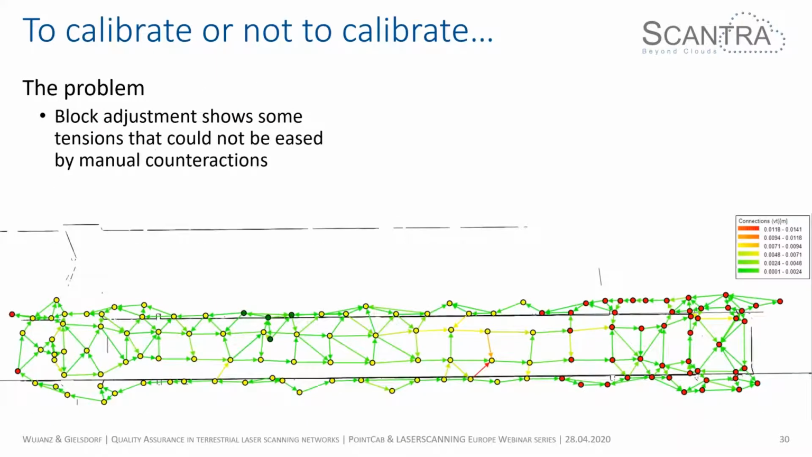But what he told us was, look, I'm running the block adjustment, and I see some tensions. You can see the largest tension here is a centimeter, and there are some in the higher millimeter range. If this wasn't an engineering survey, it's not a beauty, but you probably could live with that. But what he said was interesting. He tried to manually perform some counteraction. He tried a manual pre-alignment, but it always ended up with the very same quality measure, so there was no way he could improve the quality.